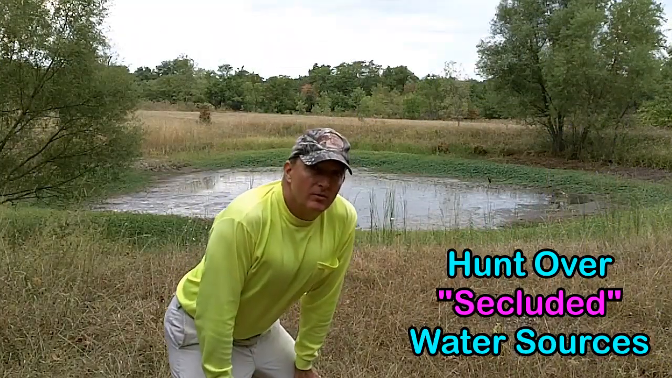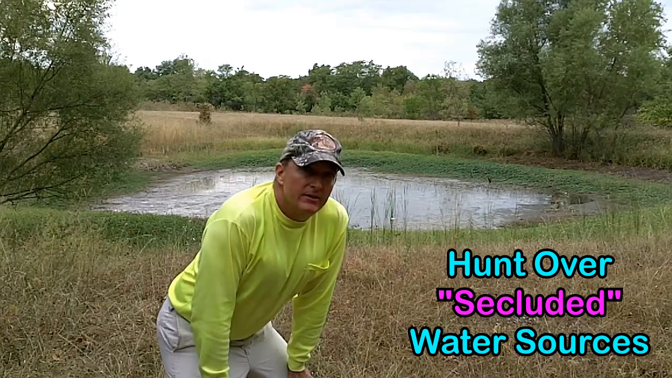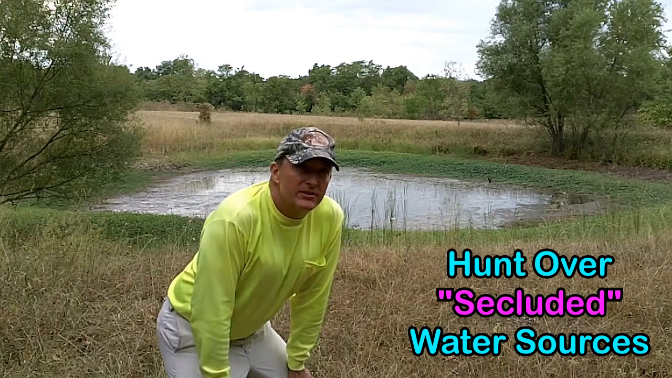Here's one of these water holes that I think may come into play this year. Got a few of them out here, see if we can take advantage of them. See if we can get some stands placed sometime down the road in good positions with regard to these water holes.